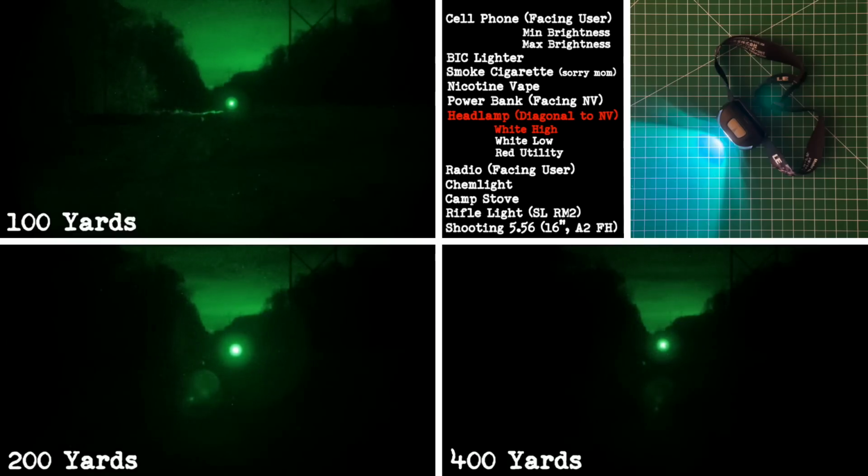Now we're looking at a cheap, off-brand headlamp running on high. Pretty basic kit, but as you can see, it's in a whole different category. A bright white beam like this can be seen from any distance through night vision, as long as there's a clear line of sight.